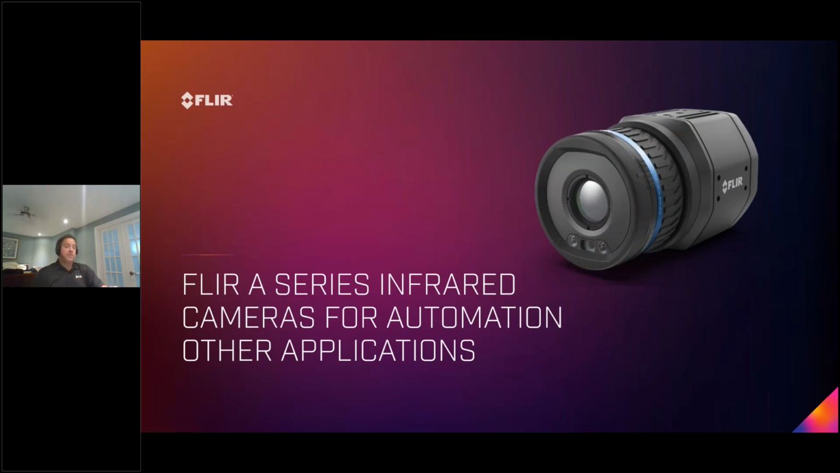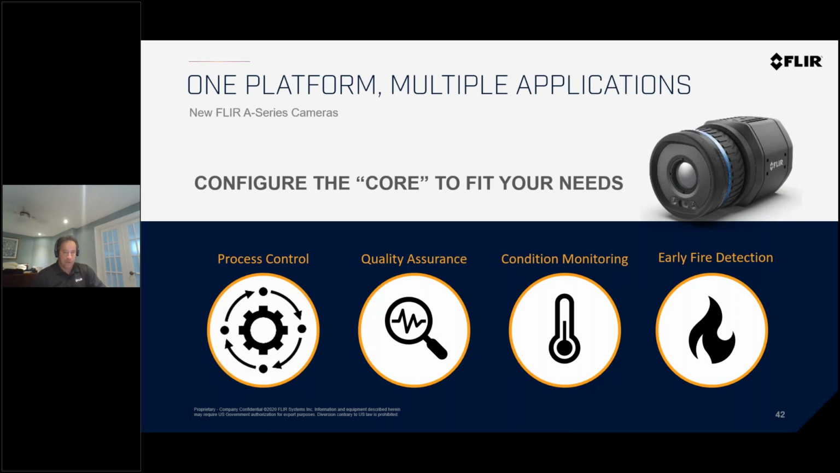Our cameras, in typical times before COVID, what were the fixed cameras used for? And this is something to tell customers, that your investment can be repurposed for something else. You are not stuck with a specific system that just does one thing and cannot be reused somewhere else.